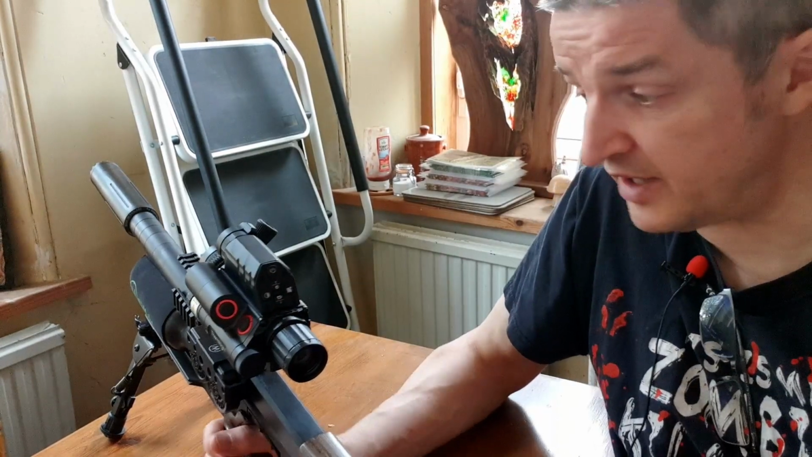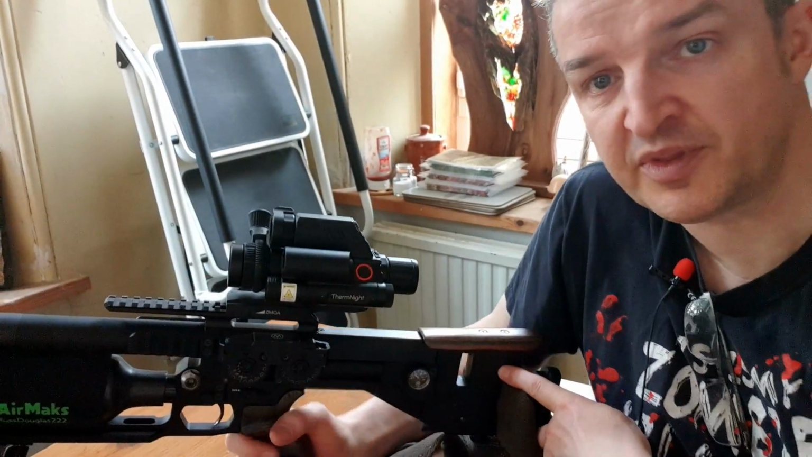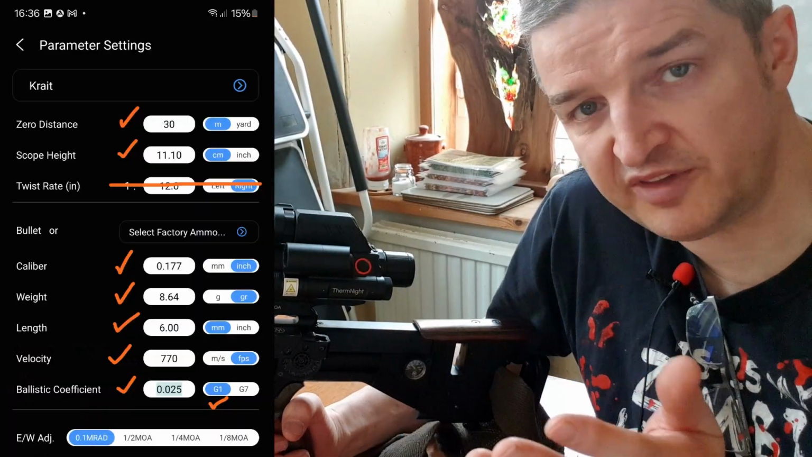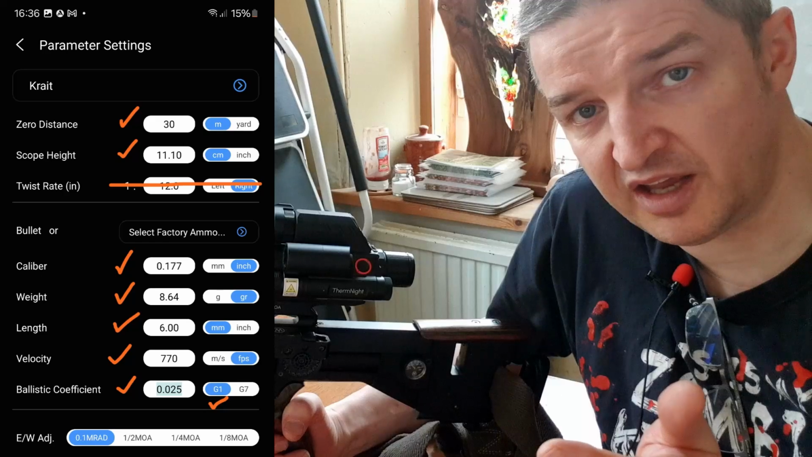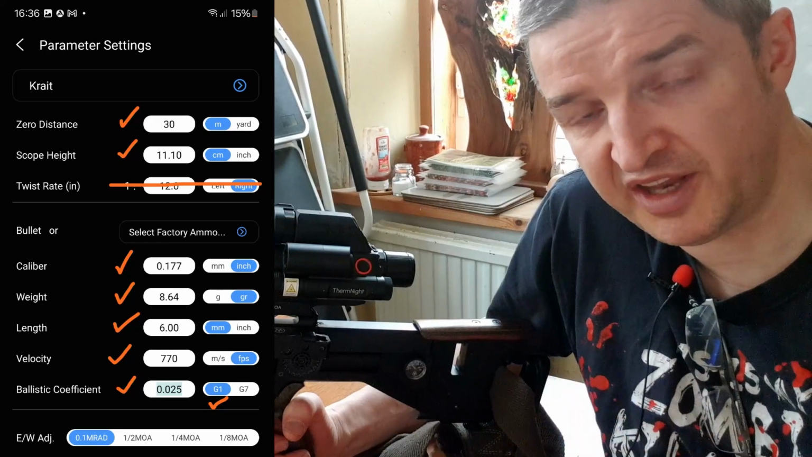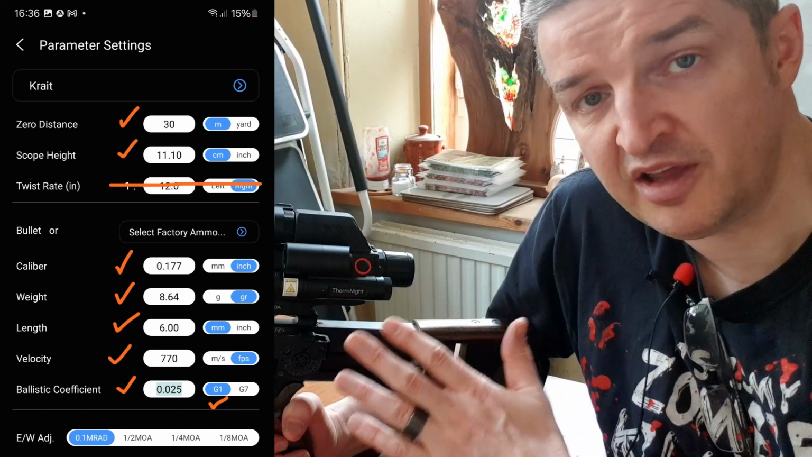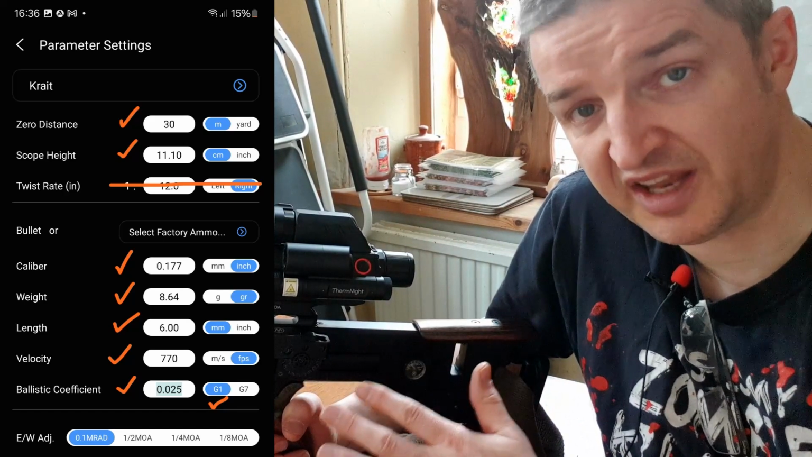Okay, setup wise, I'll try and do this quickly. You've seen the screenshot from the DNT app. Initially, the Arken app was going to be a choice, so you could use the Arken app or the DNT app. Now DNT have launched as a brand, this scope you're best using on the DNT app.